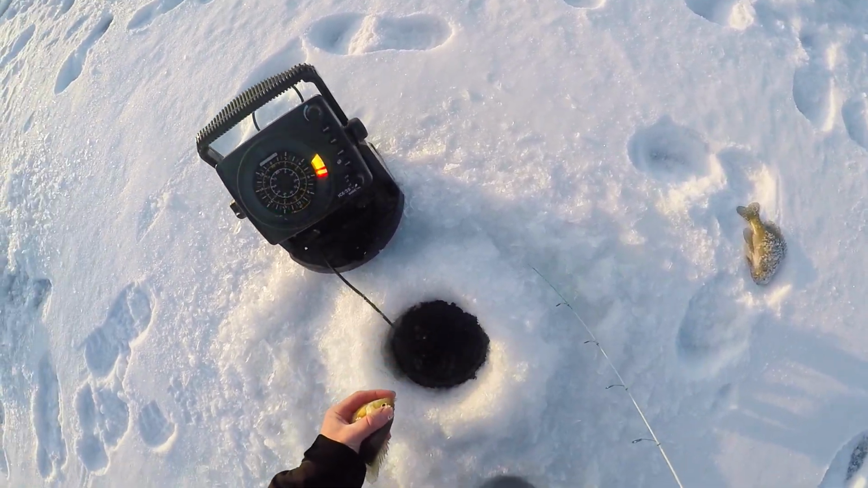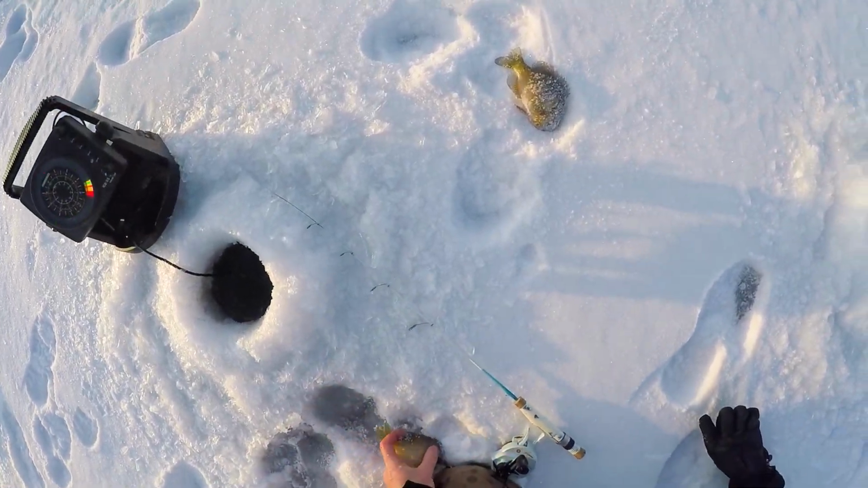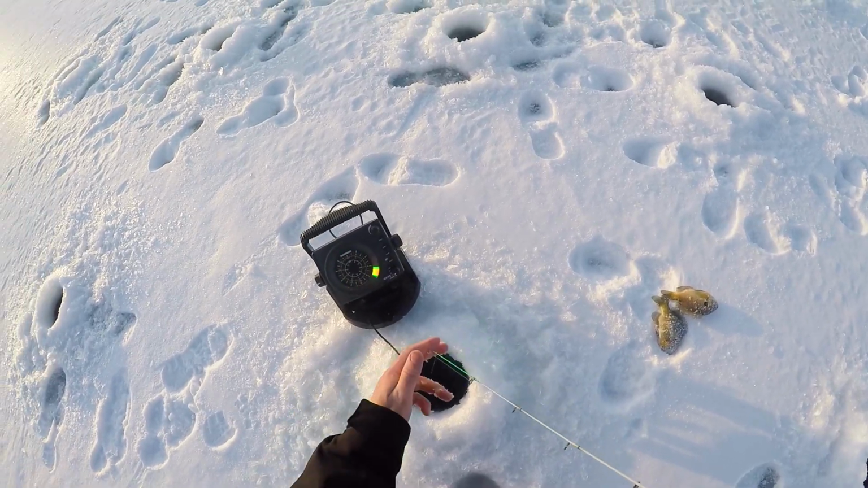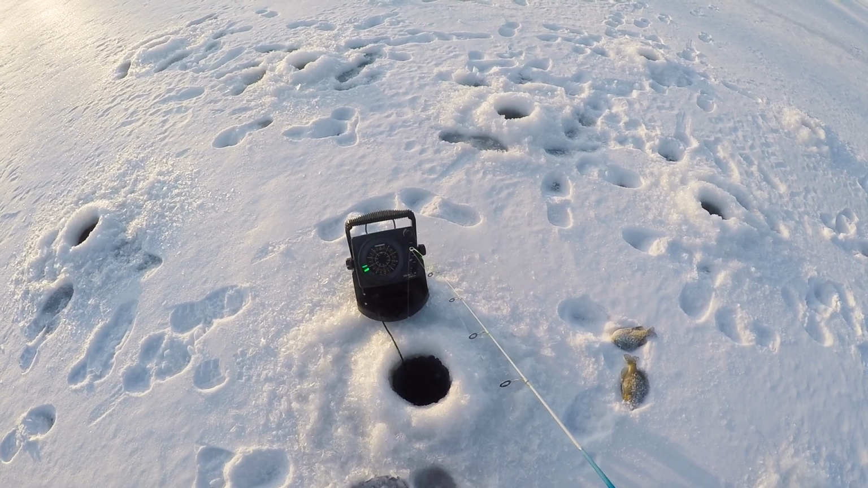Another nice gill. All the fish, no matter where I've been, have been in the first 4 feet of the water column. That could be because of the snow on the ice. Those fish can't see you. A lot of life down there though.